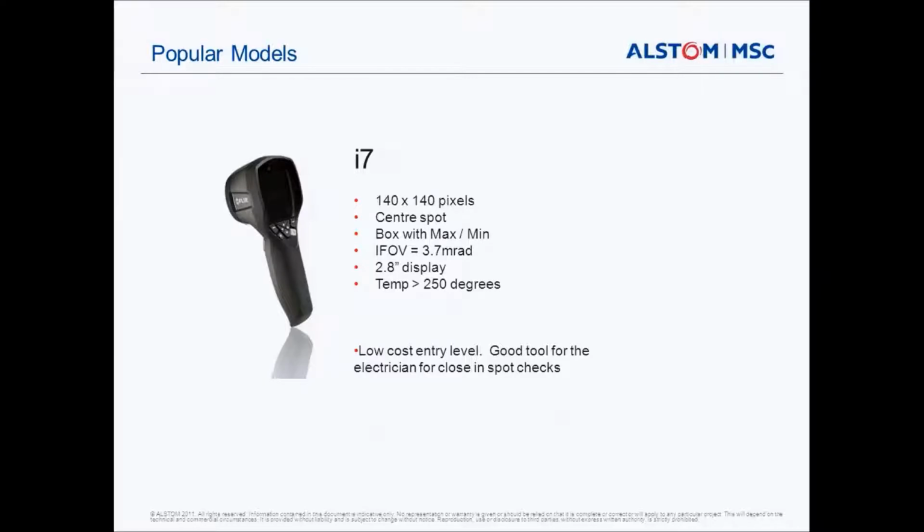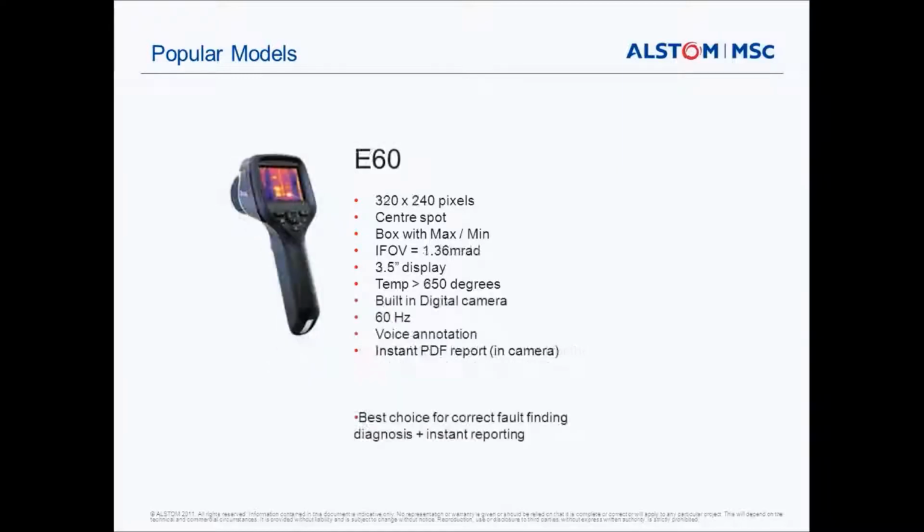With the I series, if I take a snapshot of the popular models, there's the i7, with reasonable resolution of 140 by 140, a good little tool for an electrician to do close-in spot checks on switchboards, etc. It has nice basic features on the camera to be able to do that.